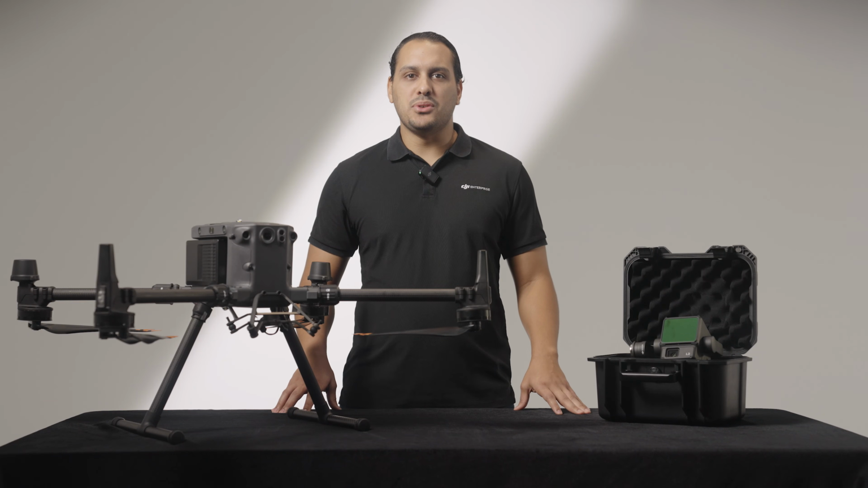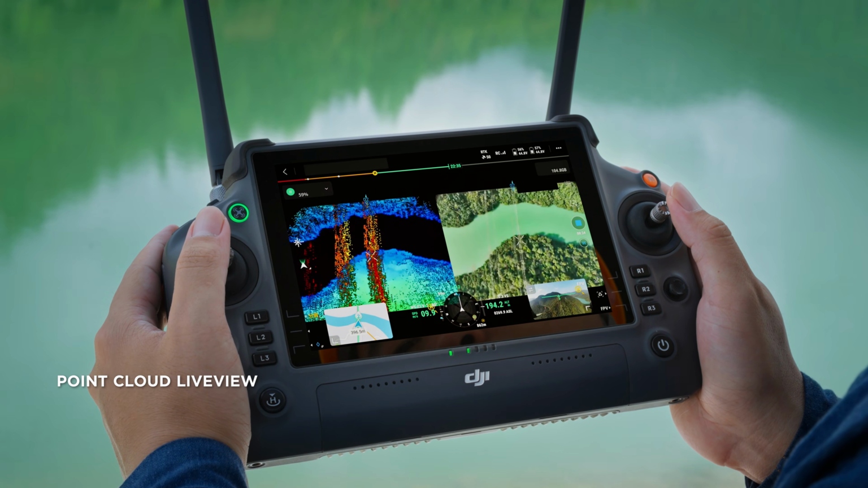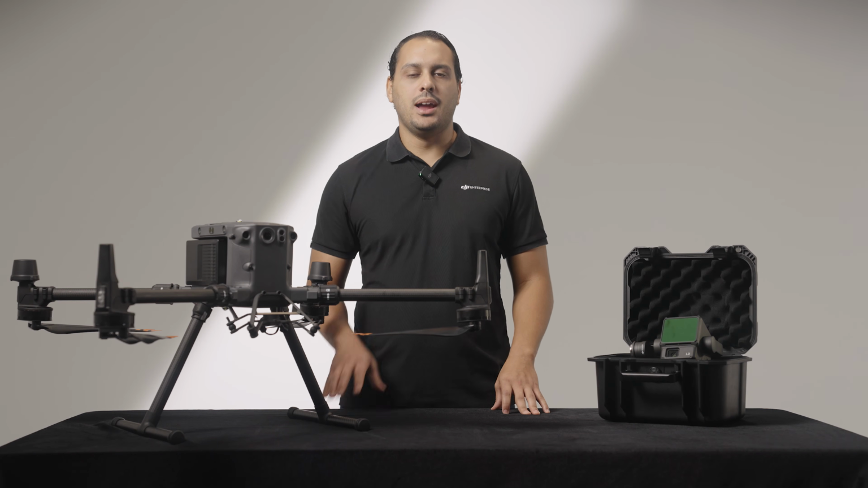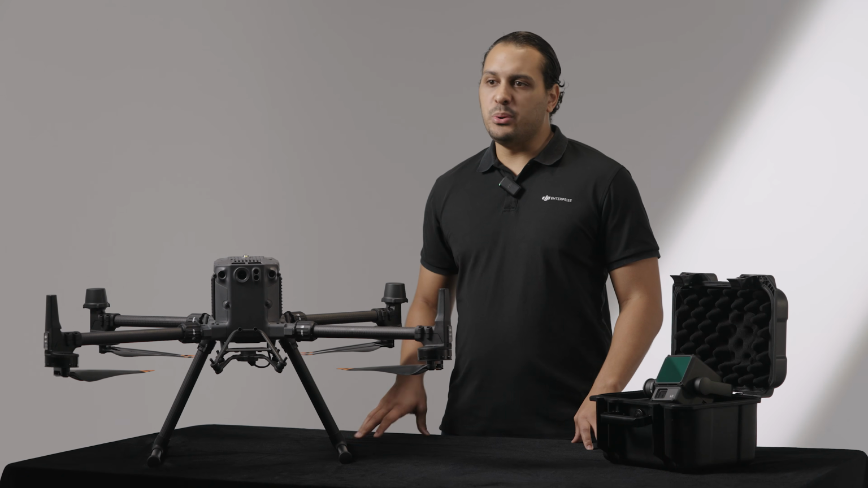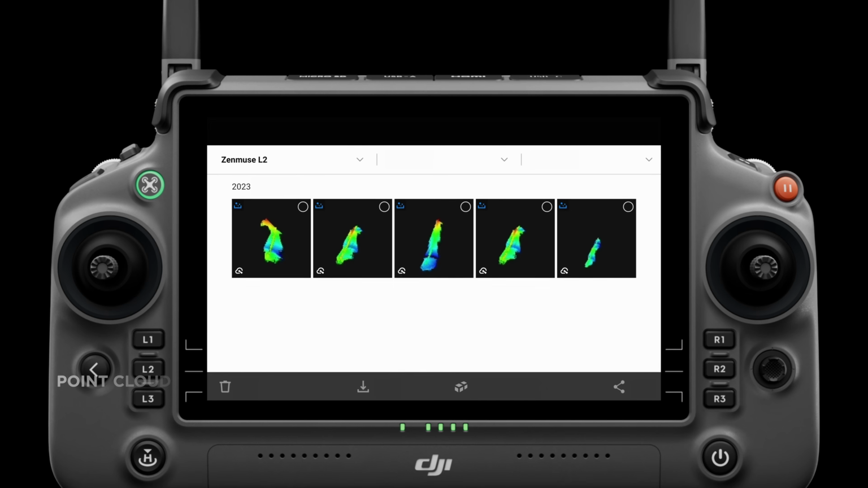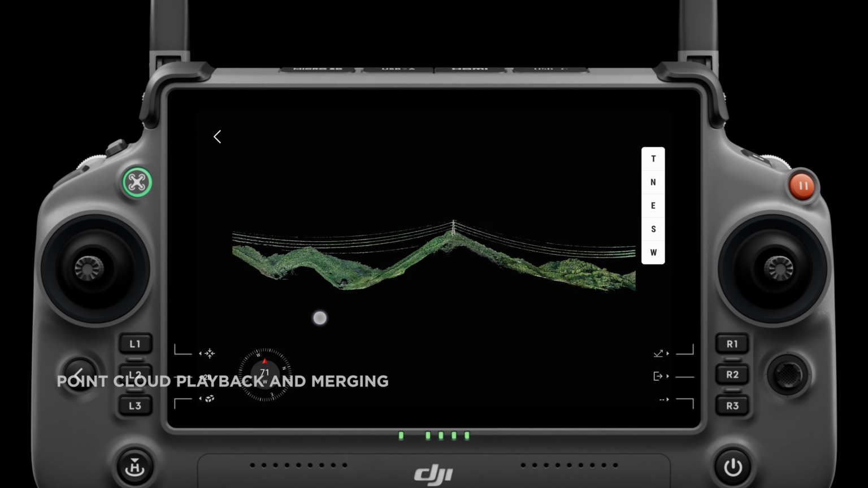The DJI Pilot 2 app displays the collected point clouds in real time on the map layer. This intuitive view allows you to quickly check the map for any missed areas that may require additional scans. For large-scale projects, the L2 allows you to merge point clouds that have been collected from multiple flights. You can also view previously captured point clouds directly on the DJI Pilot 2 app, making it easy to review the developments or changes of your project.